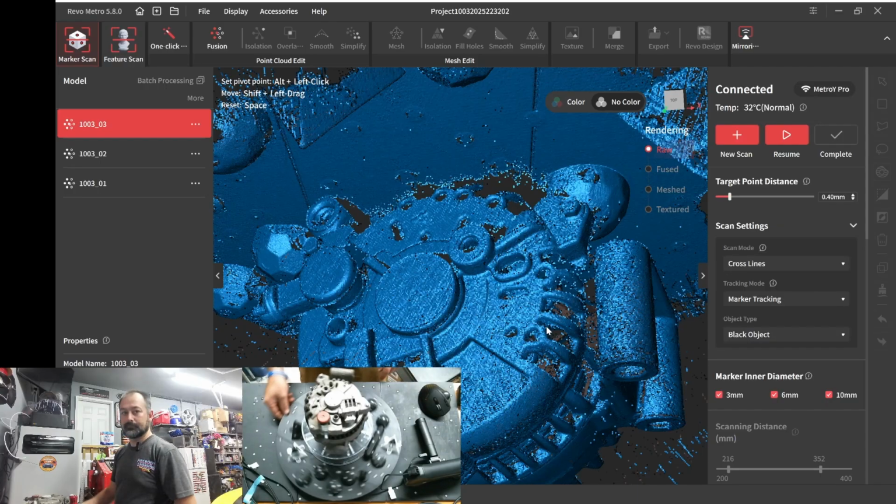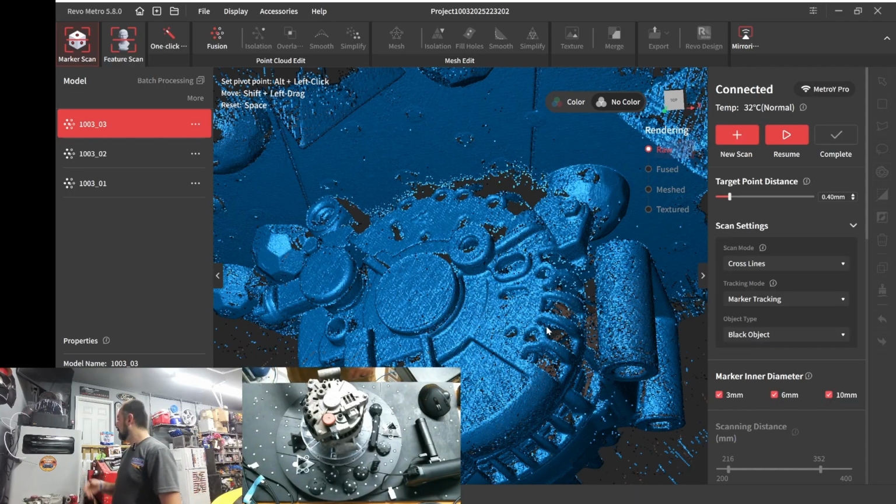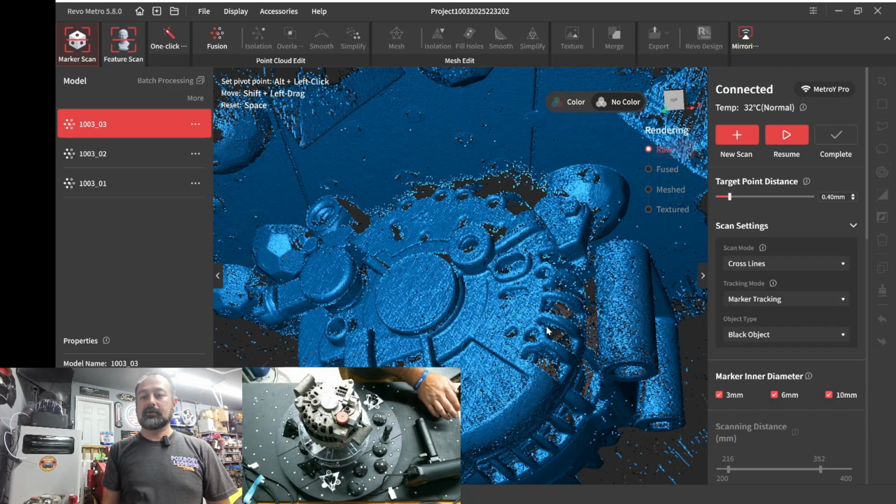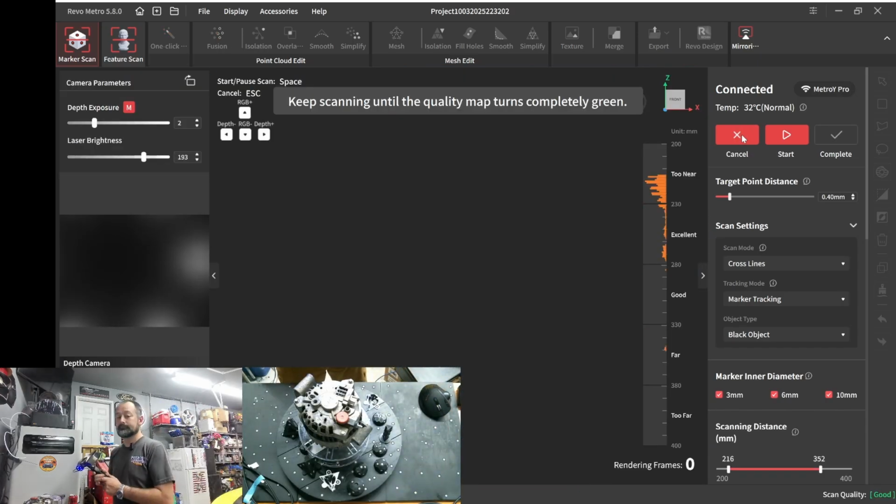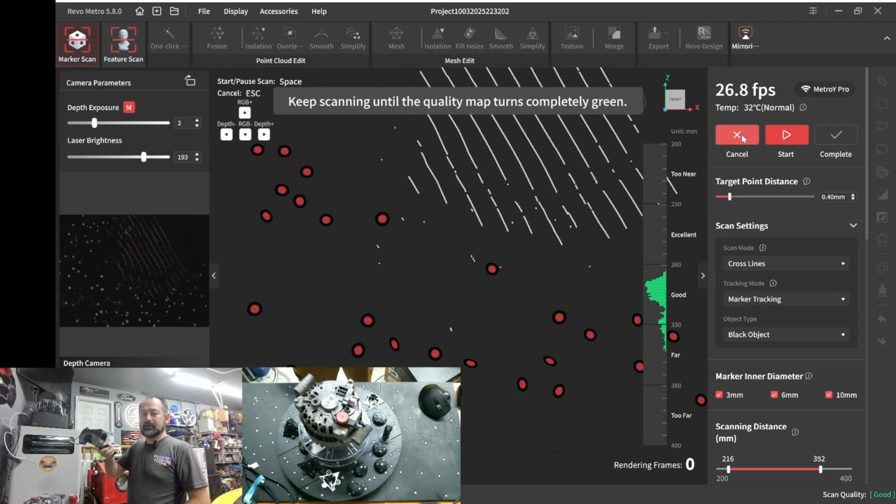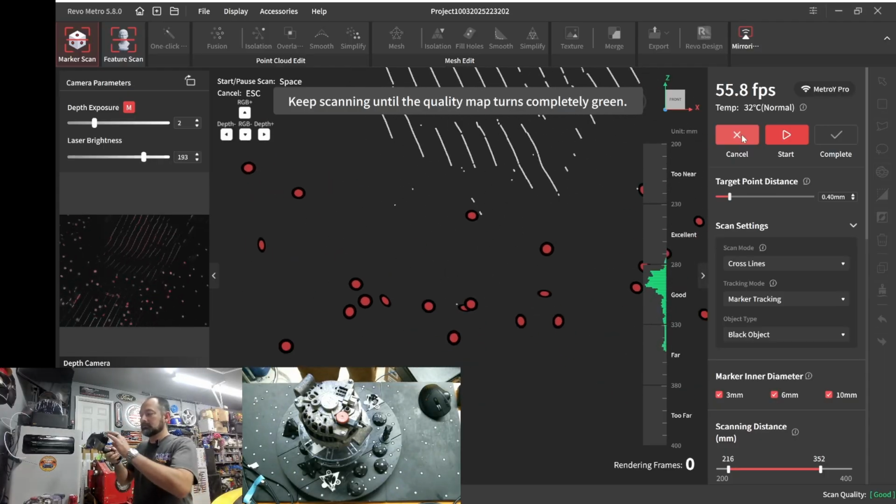Okay. I have another something that I could probably stick on there to actually pick up on that. So, all right, let's go ahead and do another scan. Okay, so I feel like it's picking up those dots, so let's just go with it.